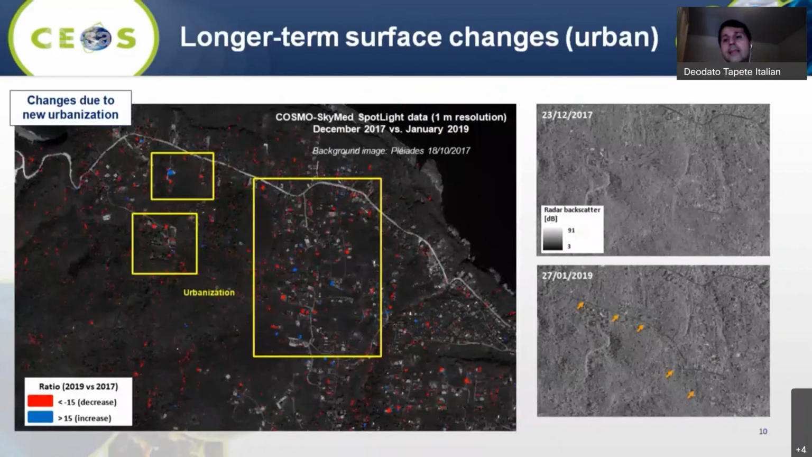Upgrading these with spatial resolution up to 1 meter with COSMO-SkyMed spotlight imaging mode, in the years after, 2017 to 2019, we were able to capture the urbanization. This has been done also with Pleiades images by CNES and CERTIT, and in parallel, it has been done also with COSMO-SkyMed data.